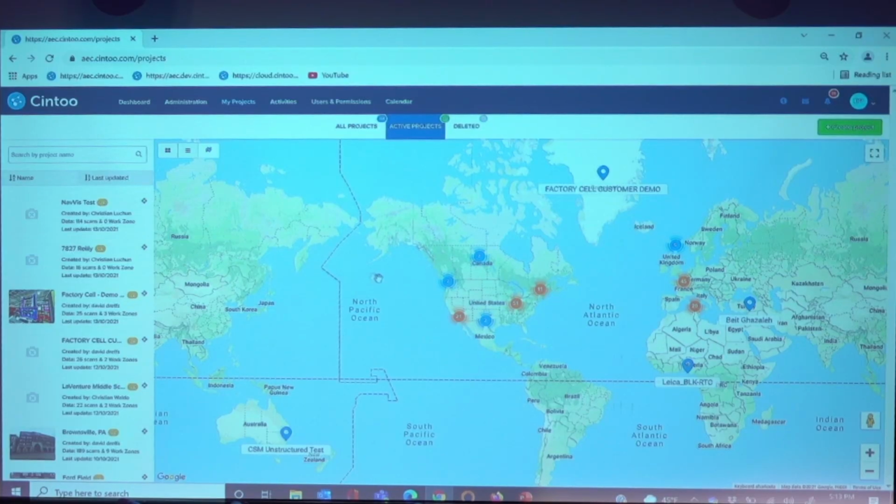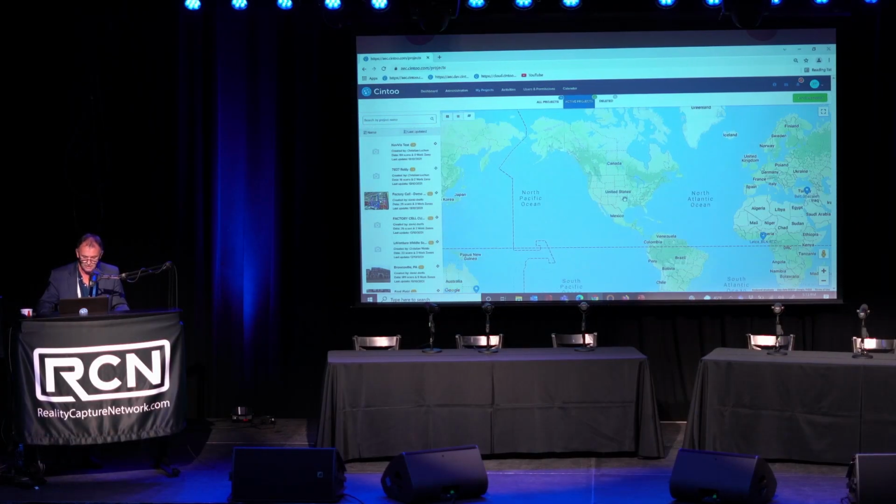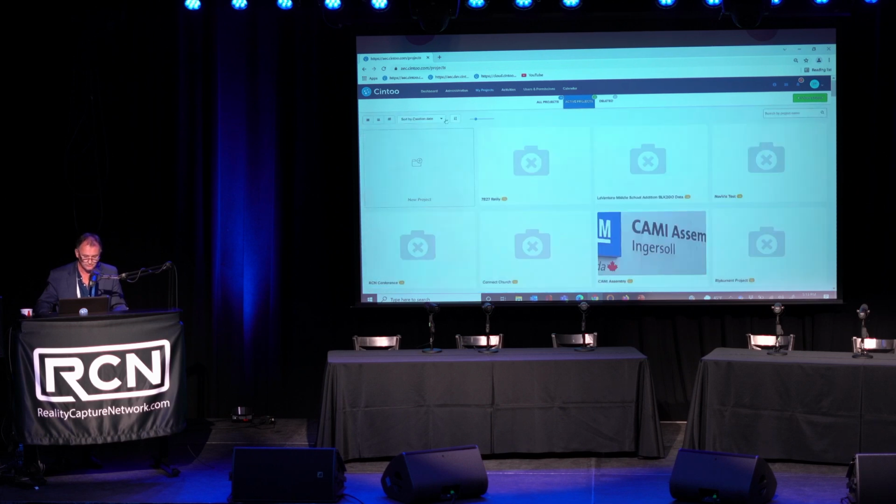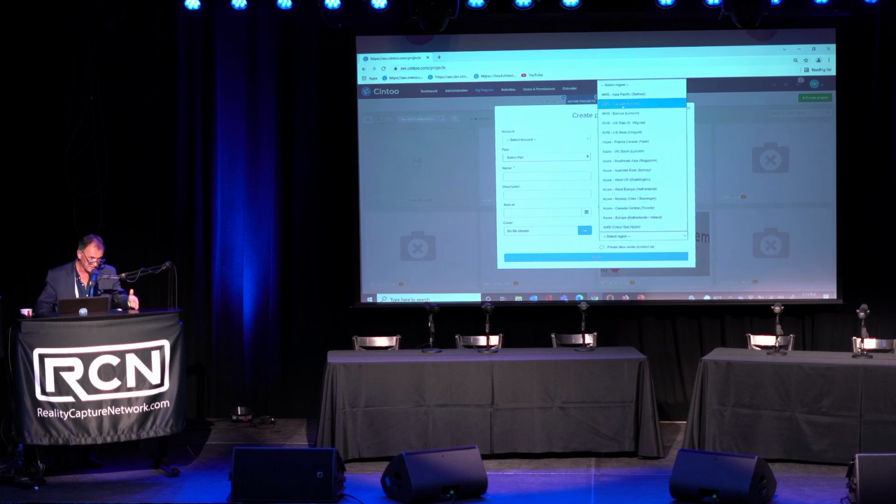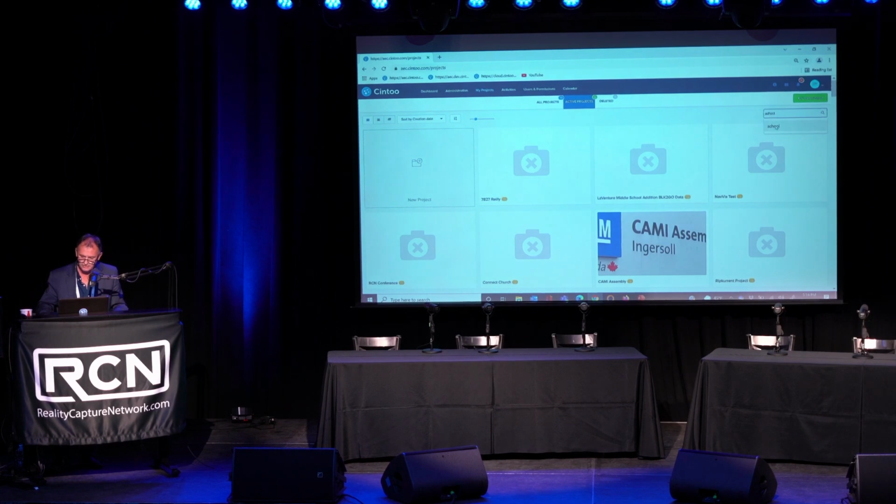So here I'm using Google Chrome. It could also be Microsoft Edge or Mozilla Firefox. This is my list of projects, which I can view on a map like that, or I can also view as a list. Okay? When you create a project, you can select the data center where the data will be hosted. You can select, I want my data to be on Amazon in the US or on Azure in Europe. It's just your call. Okay? And let me show you an interesting project here.